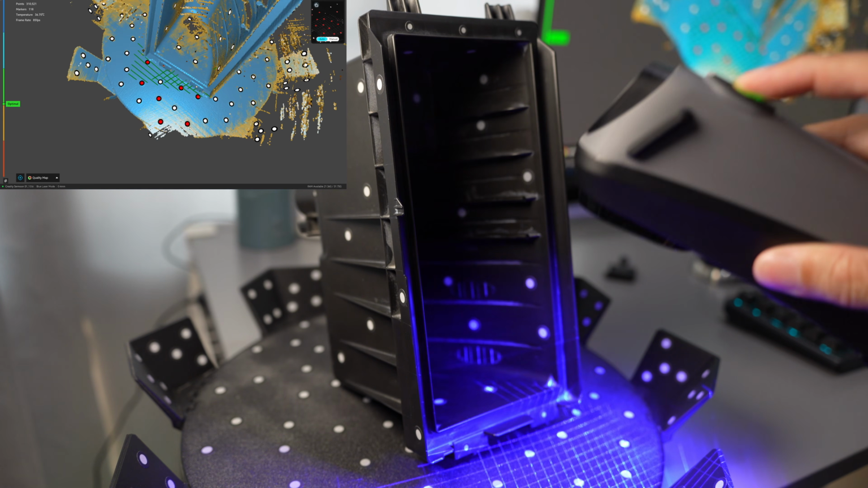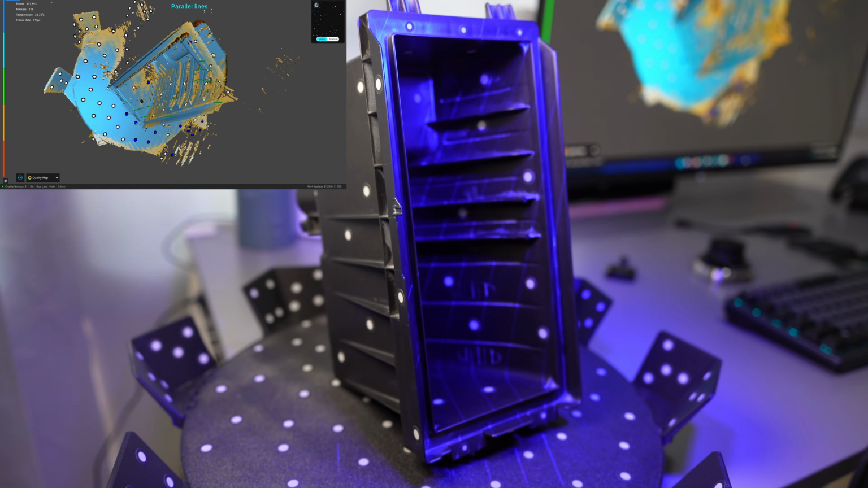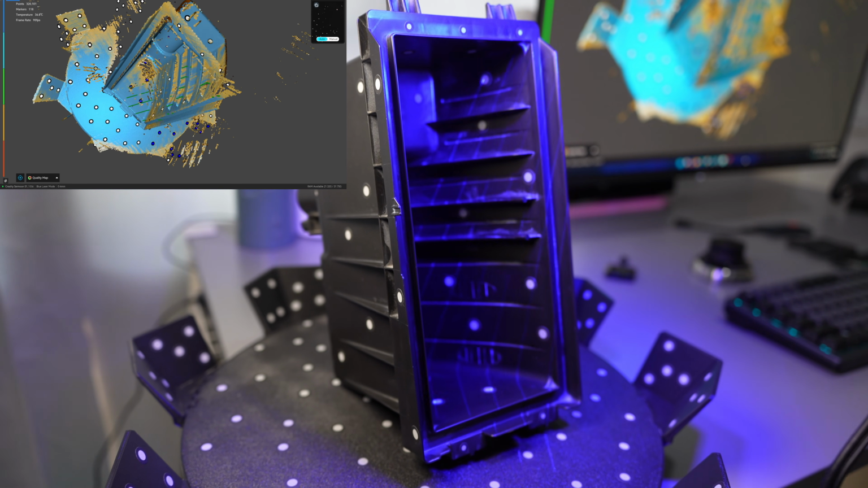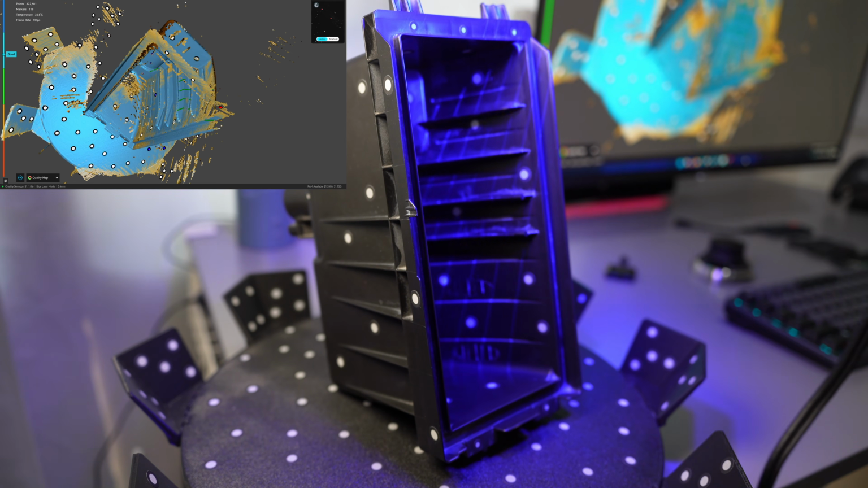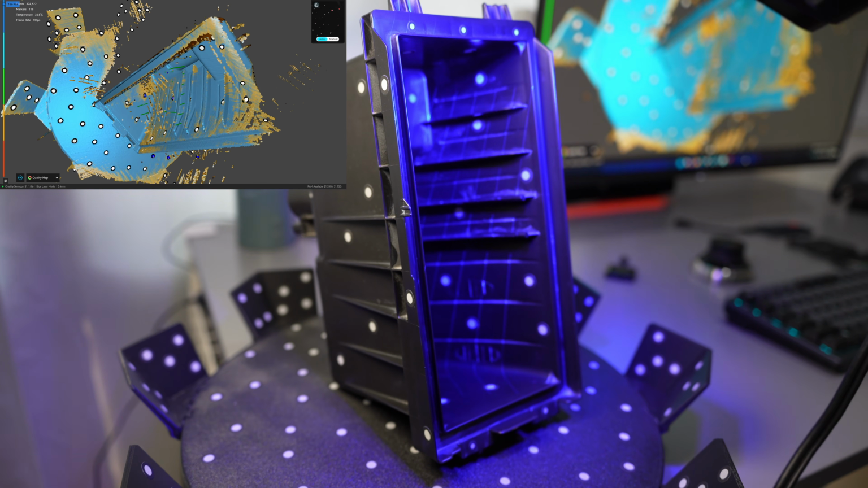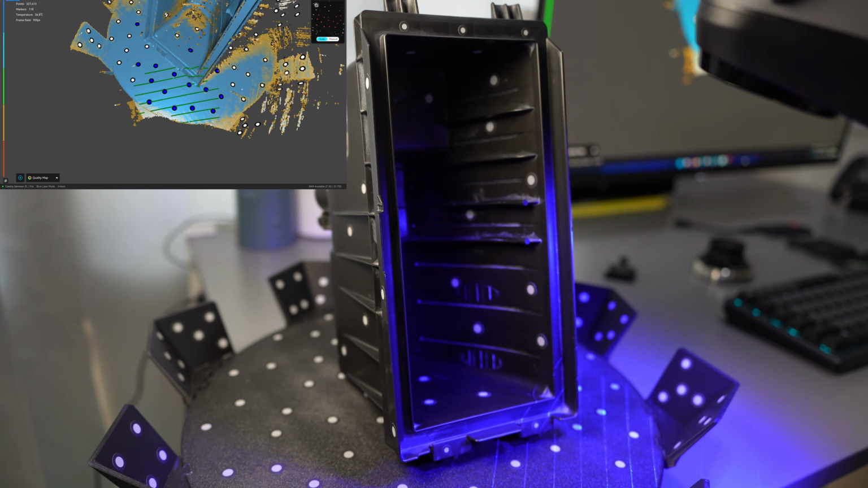So the 34 lines cannot capture this. But if I switch to the 7 lines, see here, the 7 lines can capture. You can see it's capturing the lips. The 7 lines can capture smaller details better than the 34 lines. But the best part is the single line.